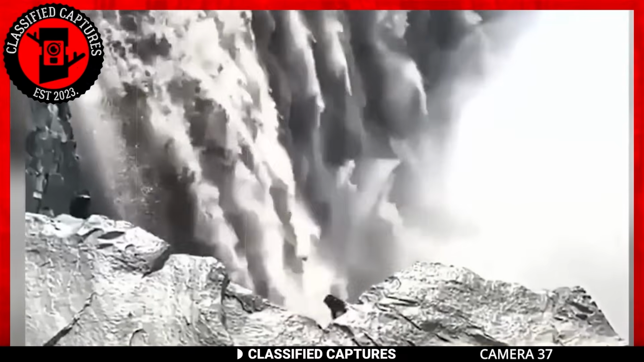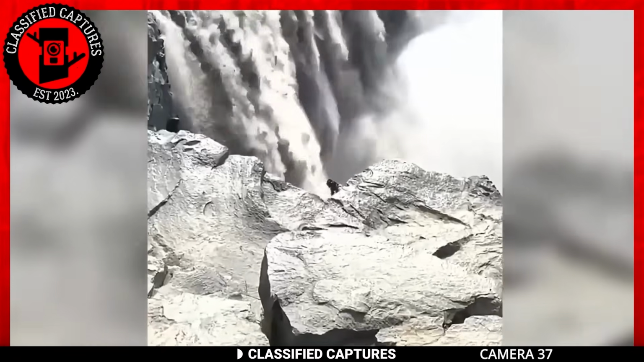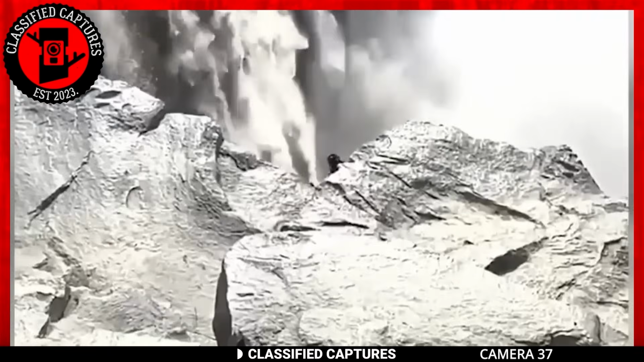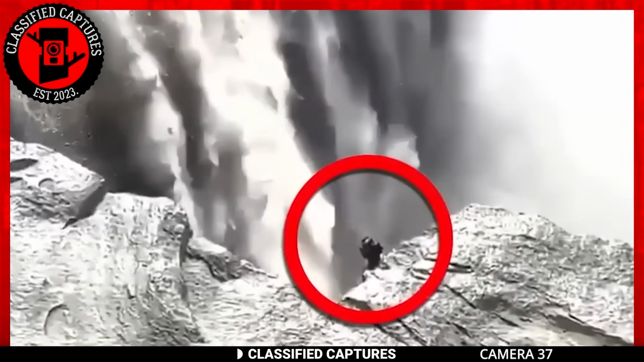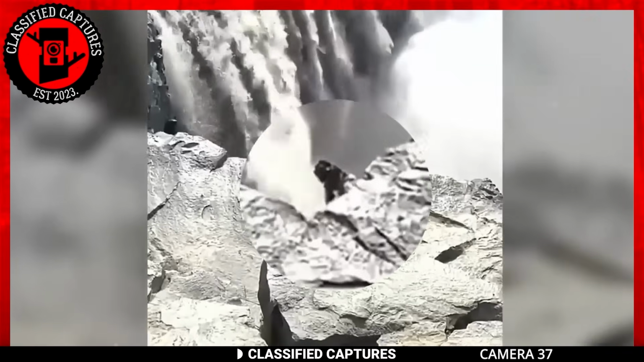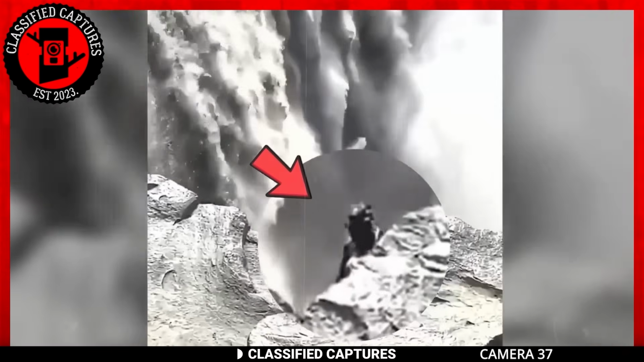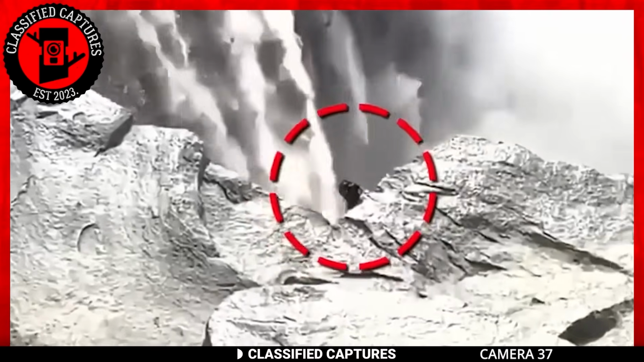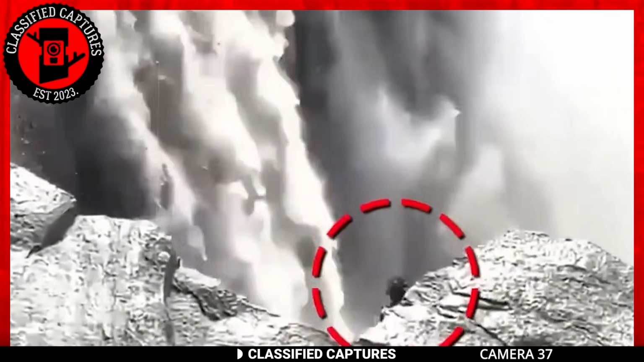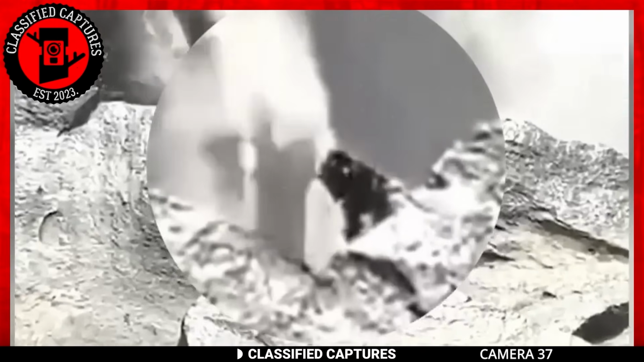Next, we have this beautiful footage of a massive waterfall. As unassuming as this beautiful sight is, it soon takes the form of something from a horror movie. This person was having the time of his life while filming the waterfall. As he was looking around, he spotted this dark figure on a rock by the waterfall. Not knowing what it was, he zoomed in on the footage to see the figure, only to see some weird-looking beast standing at the edge of the waterfall.